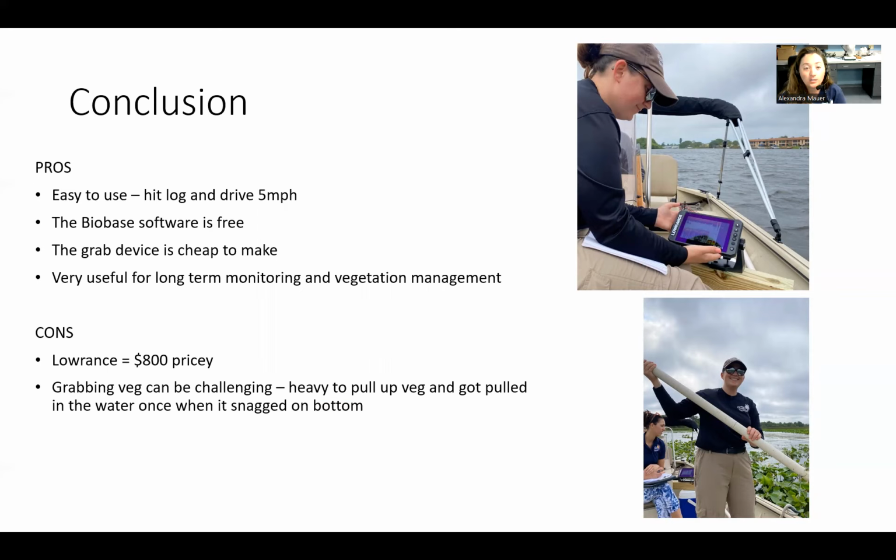Some of the cons is that the Lowrance is pricey. It's $800. And when you do this type of monitoring, you get into some shallow areas where the bottom of the boat gets roughed up, and we actually slightly scratched that unit the first day. So it's kind of pricey for being in such a rigorous field method. Could get damaged easily.